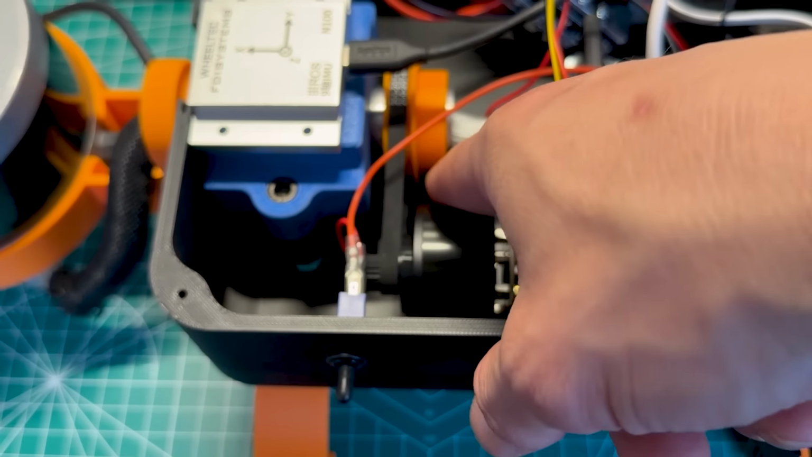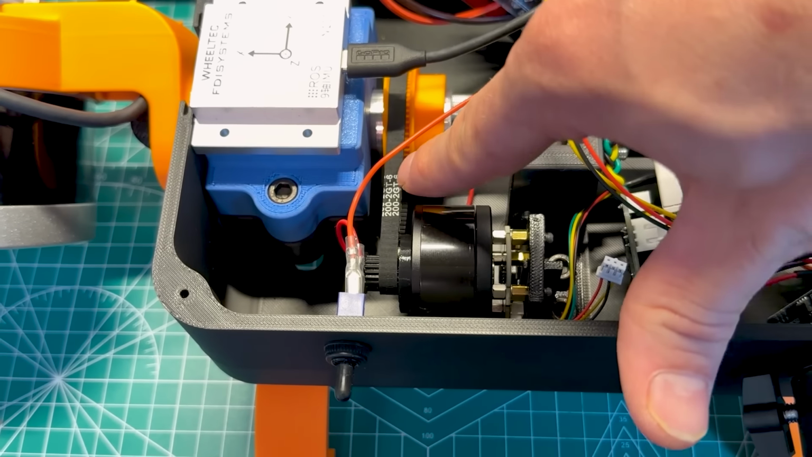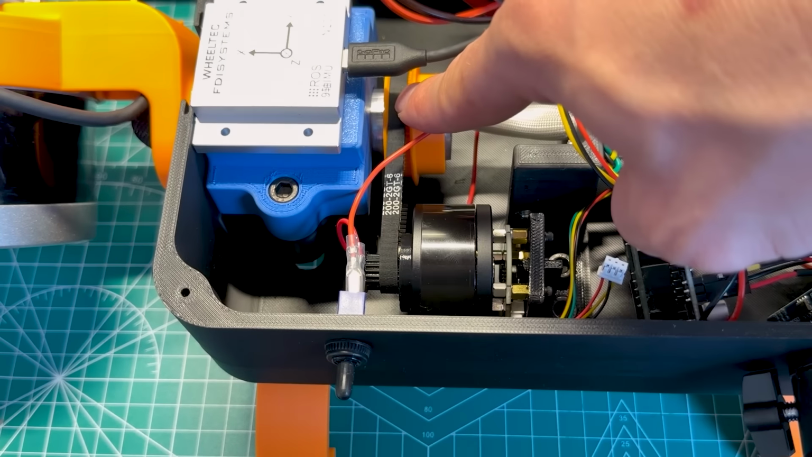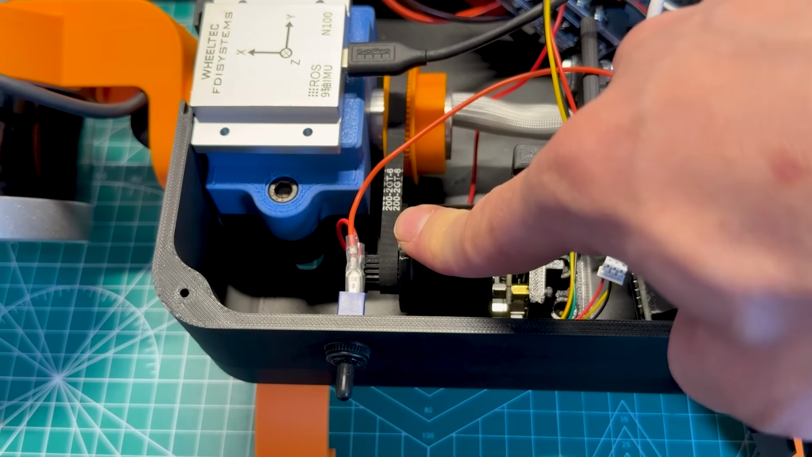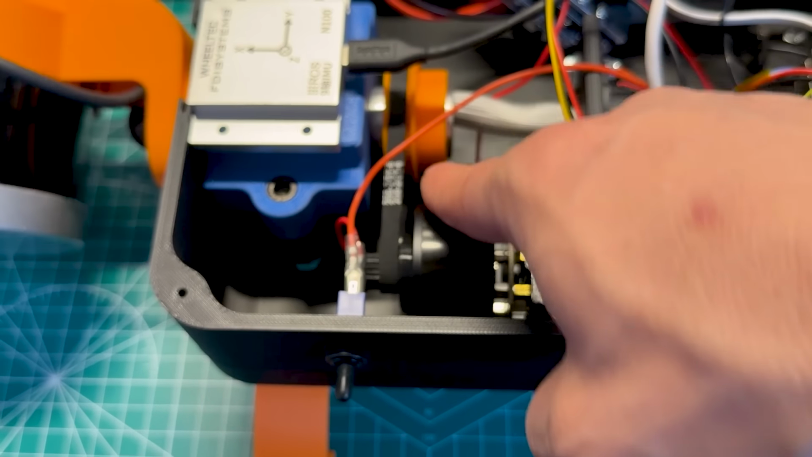As far as the powertrain for the system, we've got a 200 millimeter 2GT 6 millimeter wide belt and a 60 tooth gear here and a 20 tooth gear here, which gives us a 3-to-1 gear ratio. And I found that works decent.